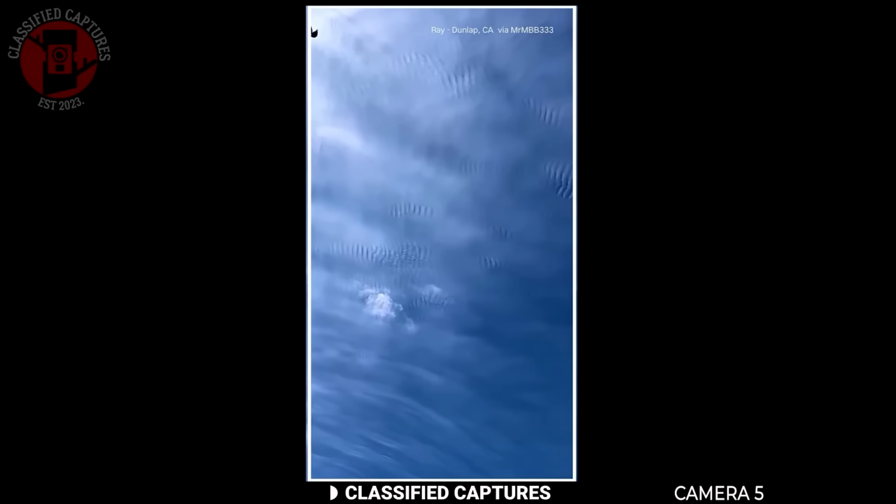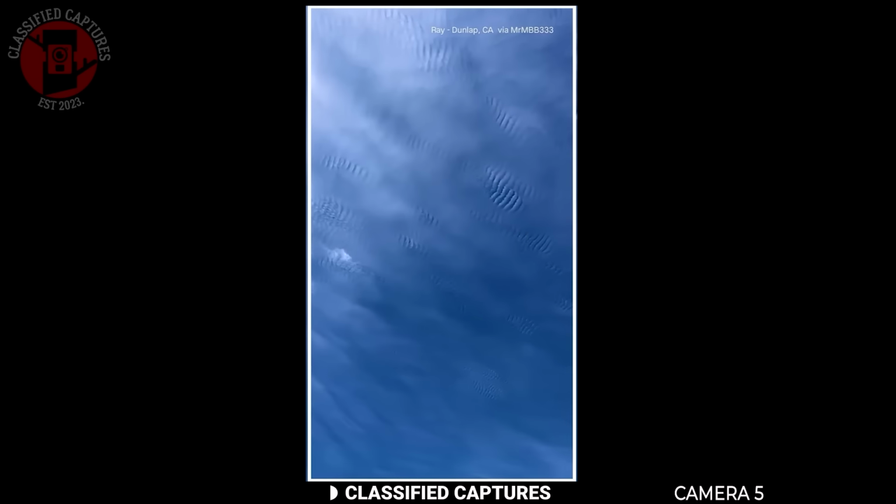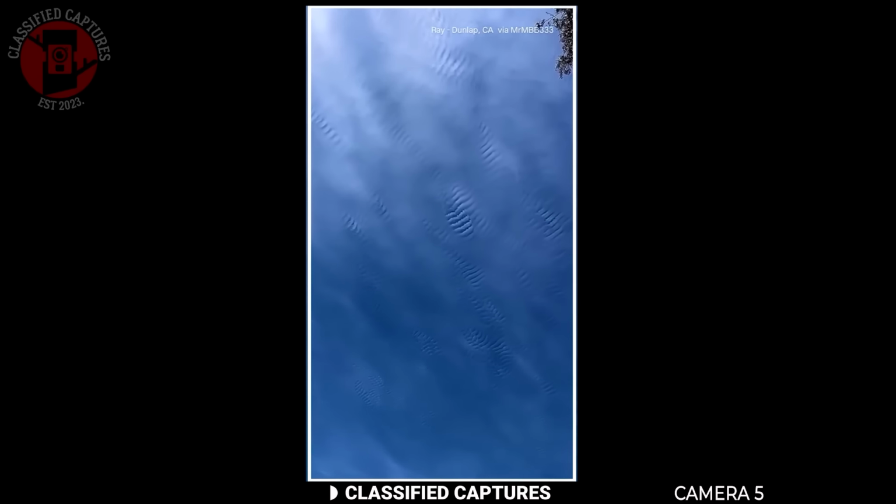This footage from California shows bizarre patterns in the sky. There are patches of hazy lines and ripples scattered across the sky. It doesn't look like any ordinary weather phenomenon.